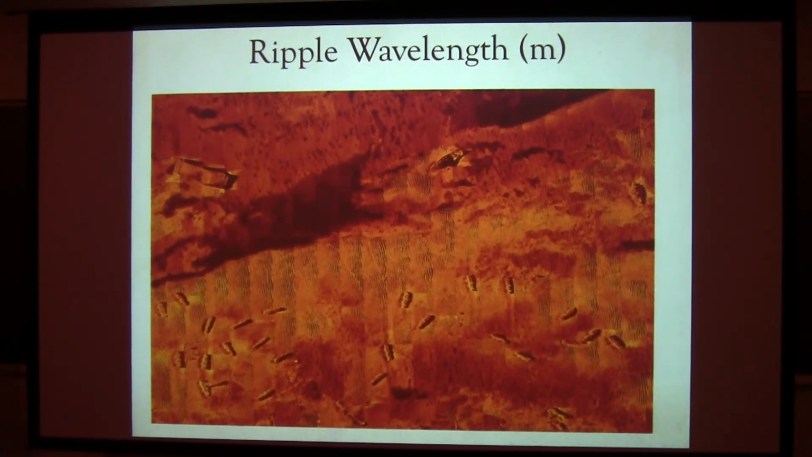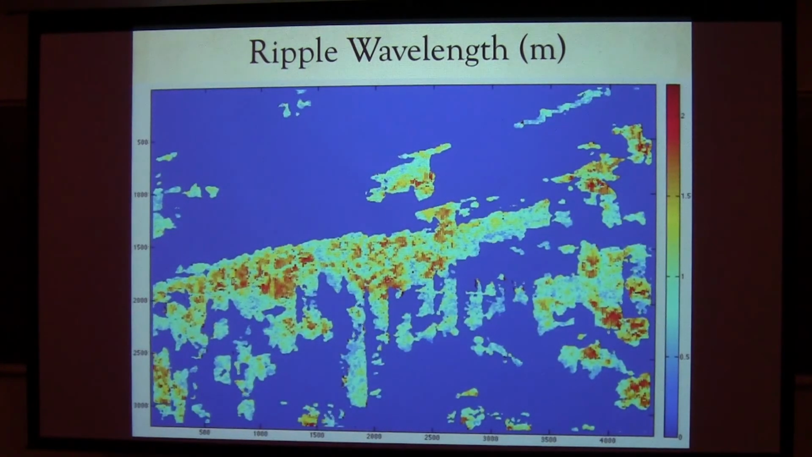So what this technique allows us to do is take a side scan image like this and extract the ripple wavelength, filter out the areas that don't have ripples in them, and get the wavelength measurement. This is in meters. So I can see where in a ripple field the biggest ripples are, and is there something systematic about it?